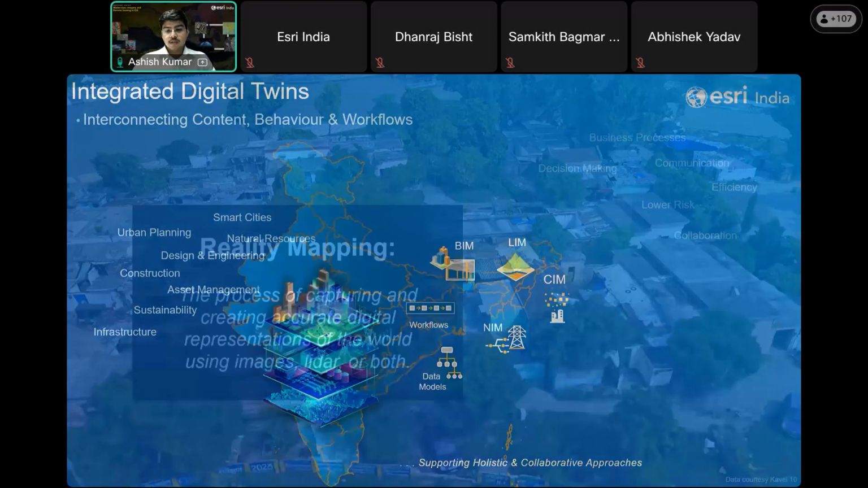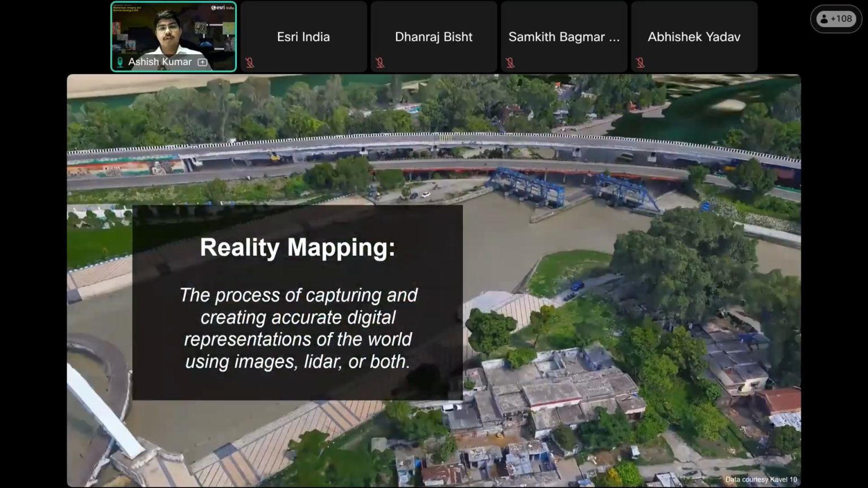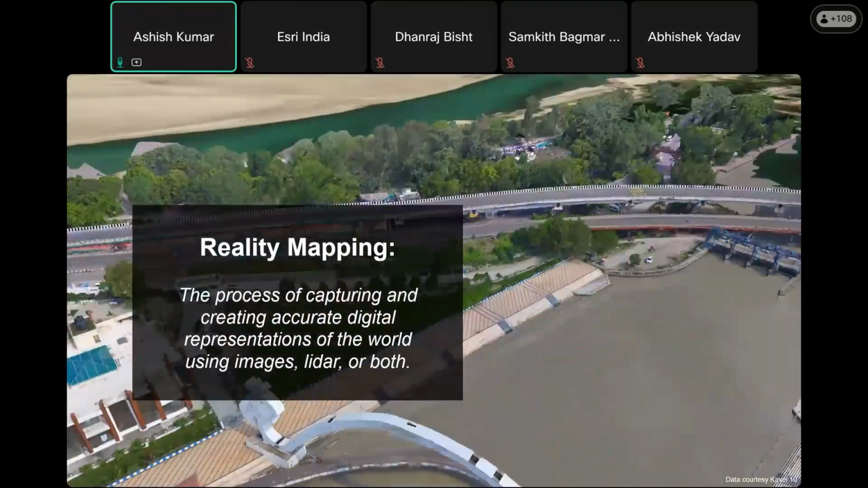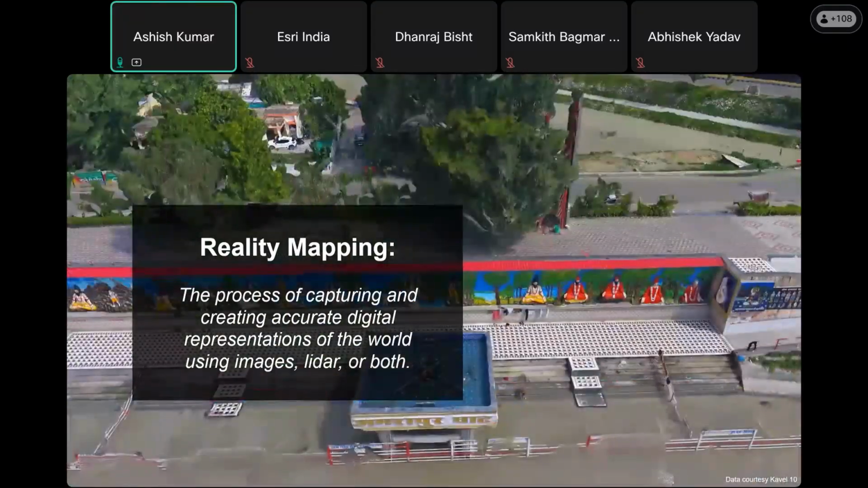So let me deep dive into the definition of reality mapping. Reality mapping is the process and the capability of capturing an accurate digital representation of the world using images, LiDAR, or you can integrate both of the data.